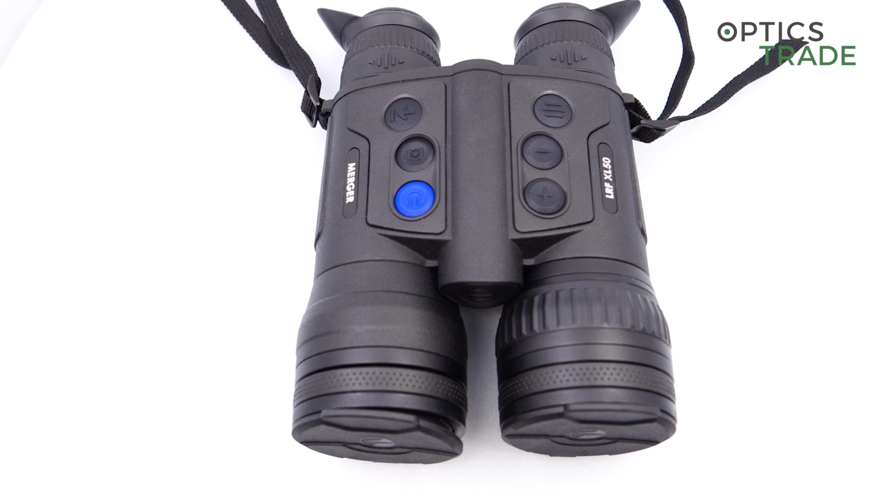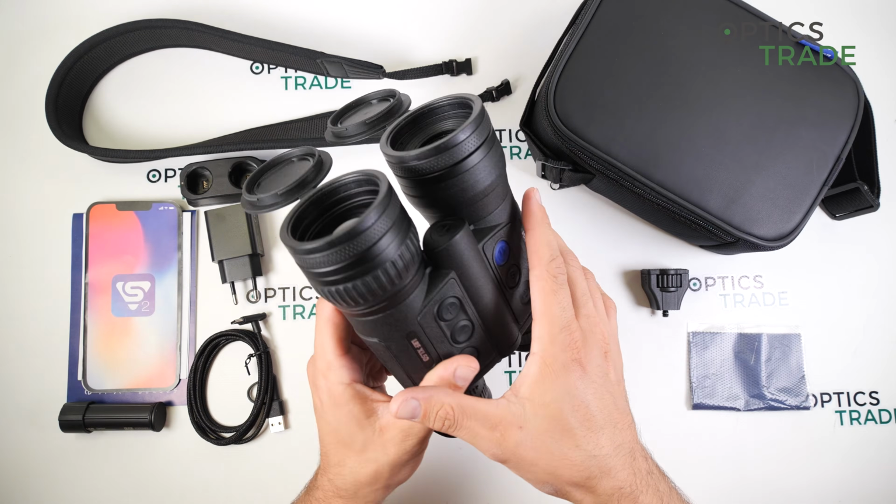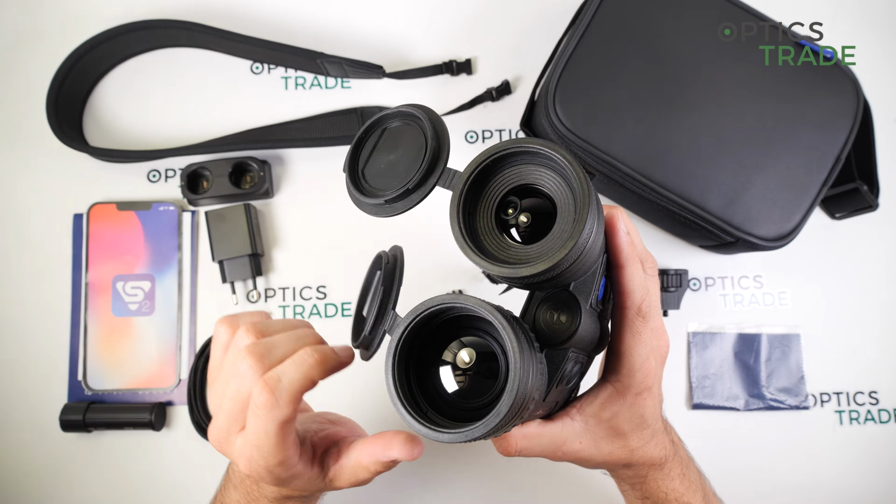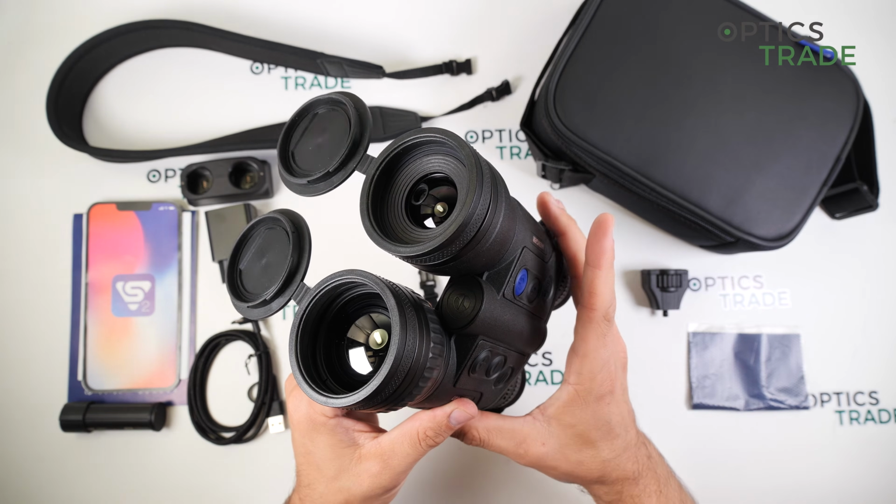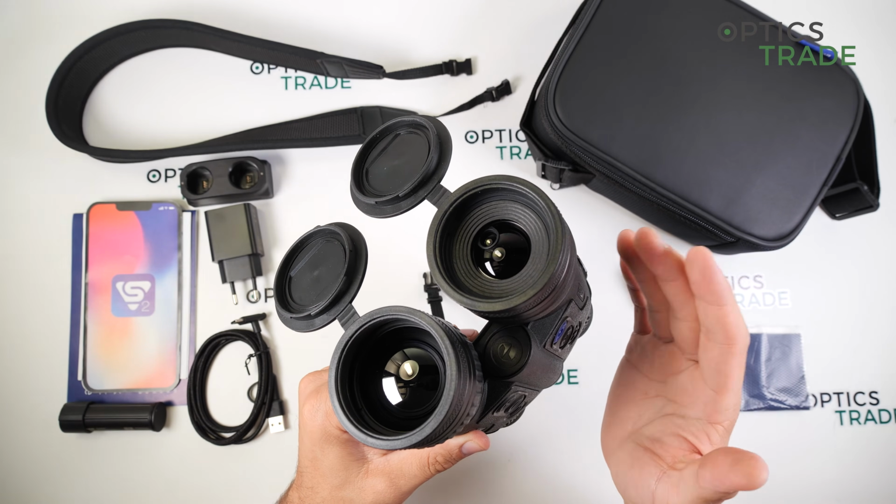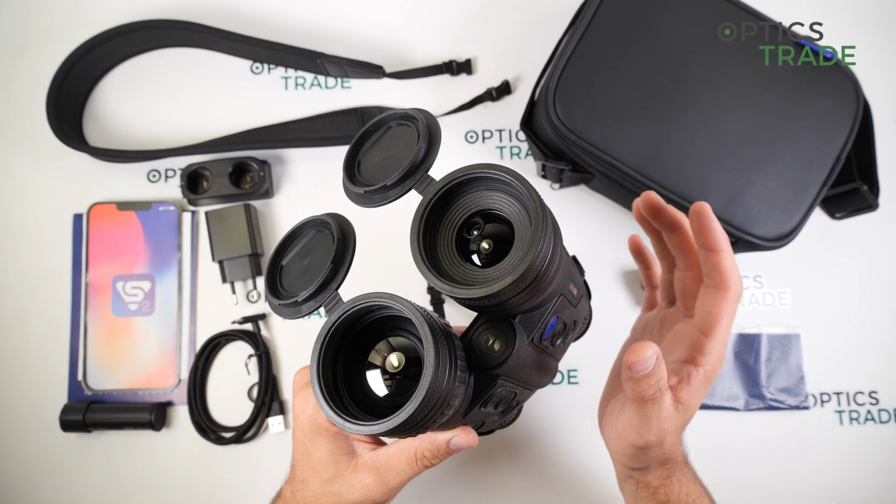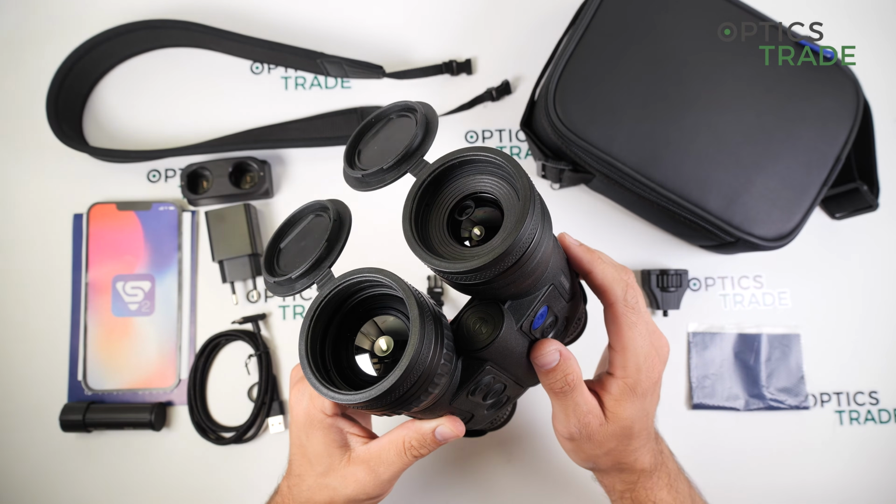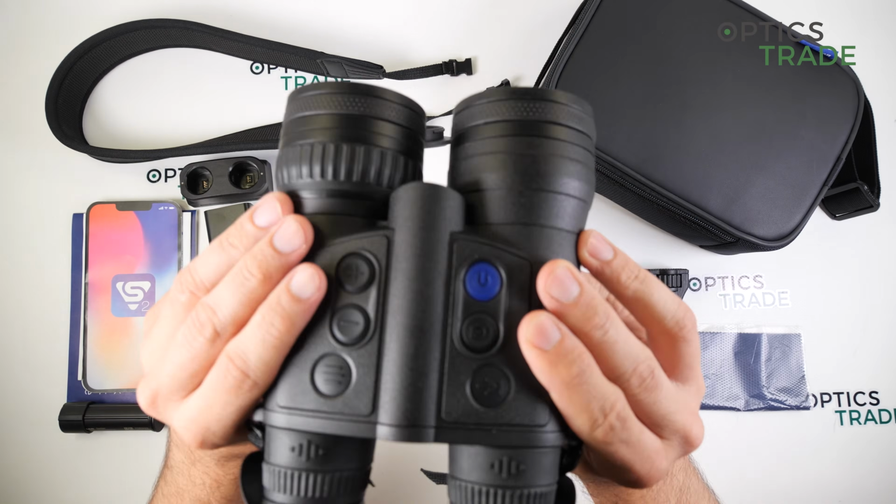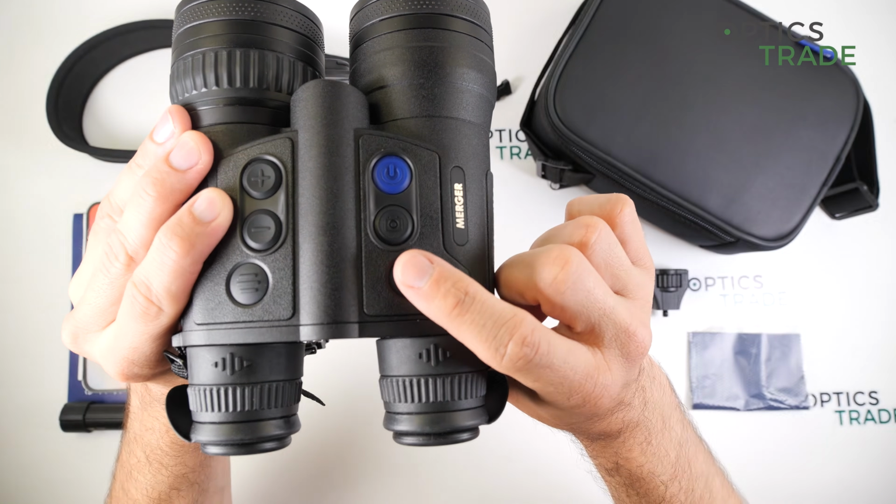Okay, now for the laser rangefinder, the maximal laser range finding distance is 1000 meters, and the minimal range is 5 meters with an accuracy of plus and minus 1 meter. For the laser rangefinder, you have to push this button here.